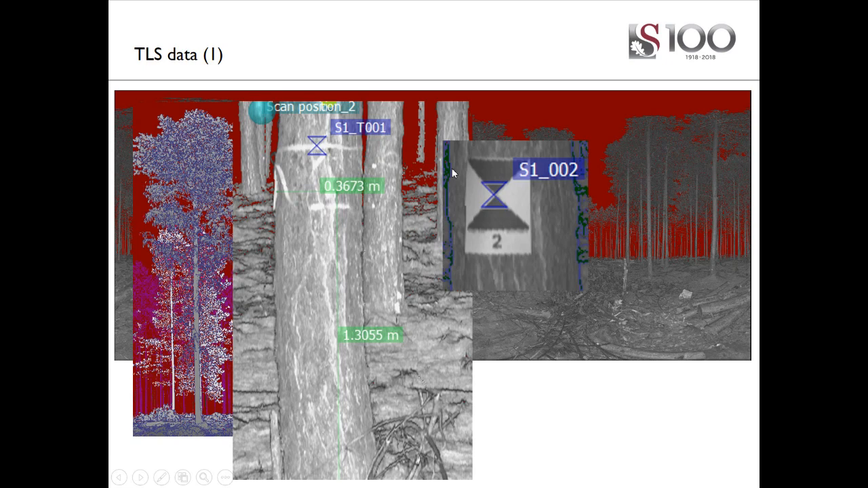Targets were stuck onto some of the trees to help us register each of the scans so that we have one single model for multiple scans. And this is an example of one of the targets. The blue triangles that you see there are the actual position marked by the scanner software to find that target, and the same target in two consecutive scans are then linked together to create a single model of all of the single scans.